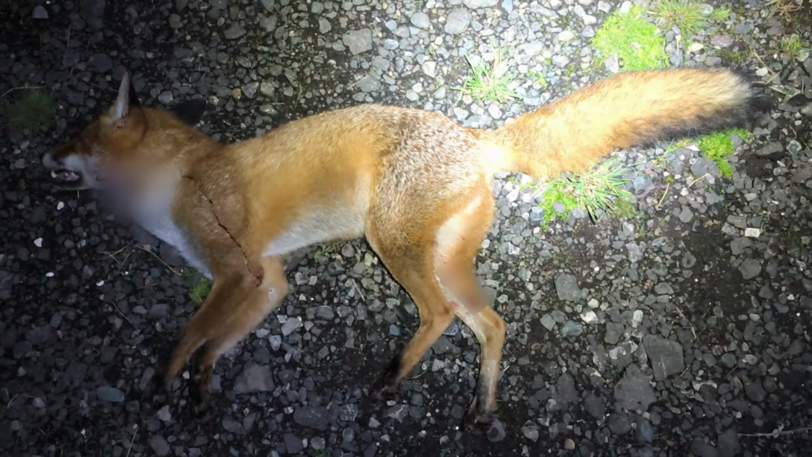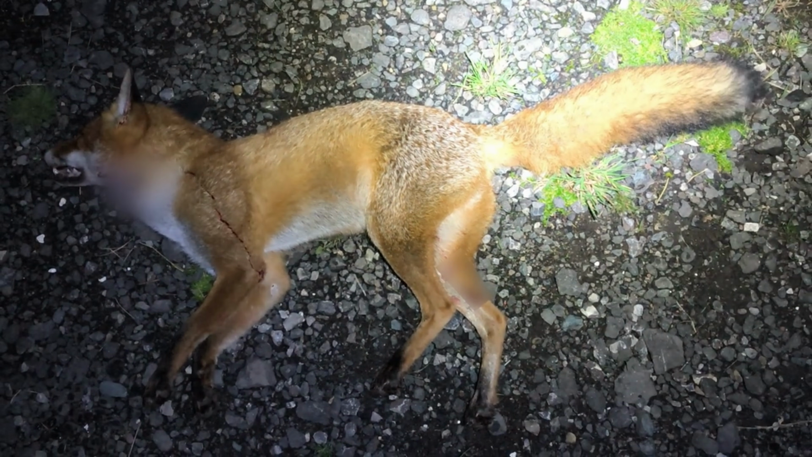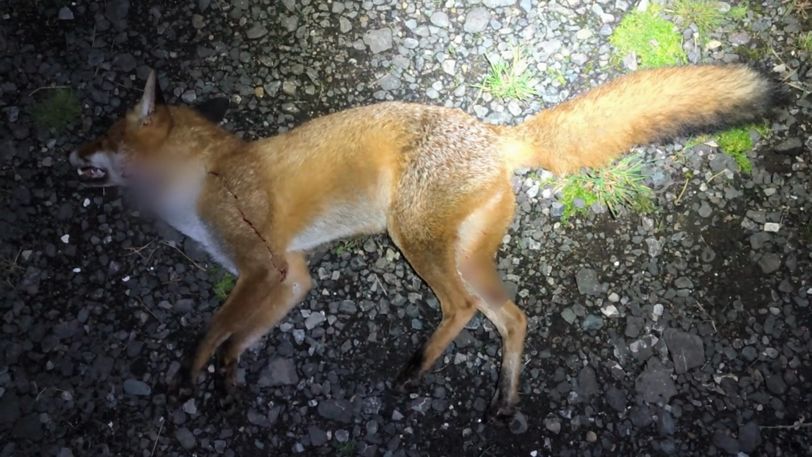Right, well, there we are. I managed to get it back to the truck. That was quite a walk. It's around 200 meters. So a .308 certainly did its job out there on the field, and that's using the copper round. So it certainly expands and does what it's meant to do.